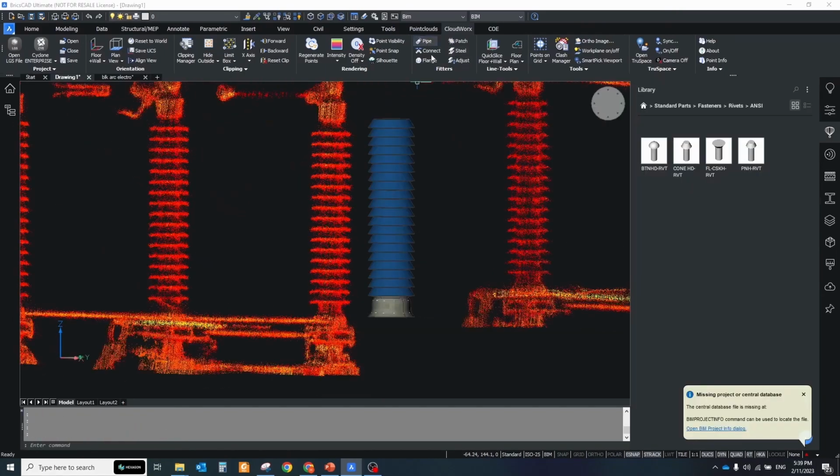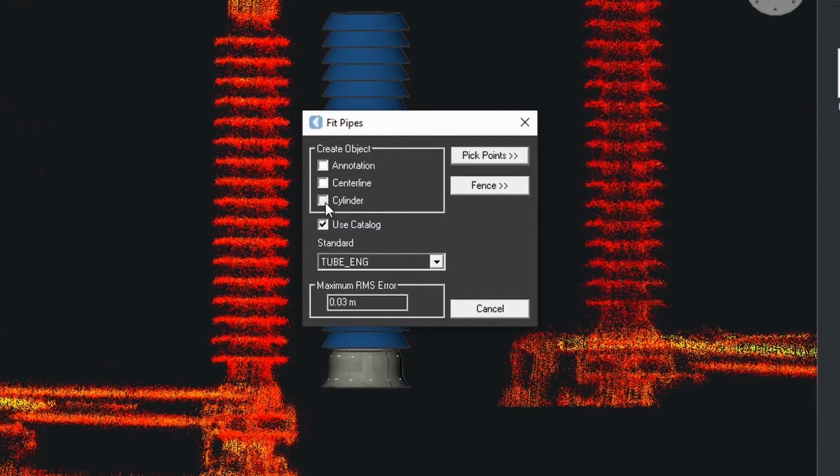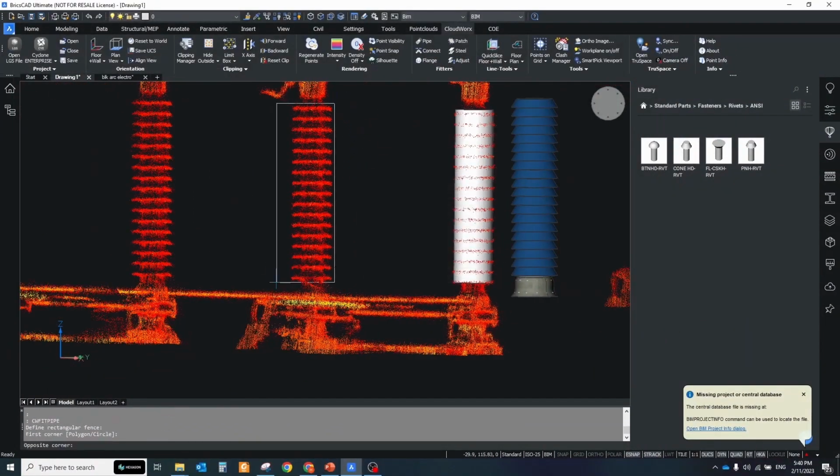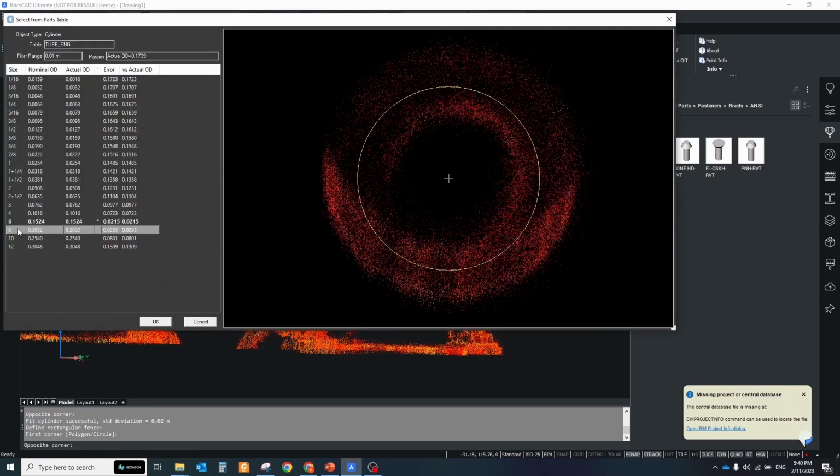For the cylindrical objects, use the Fit Cylinder tool. Also choose the catalog if it's needed and increase the maximum RMS error. If you have a noisy point cloud or a very short length of pipe, then use the Fence tool to select points for fitting. Keep in mind that you should fence only points relevant to the cylinder.